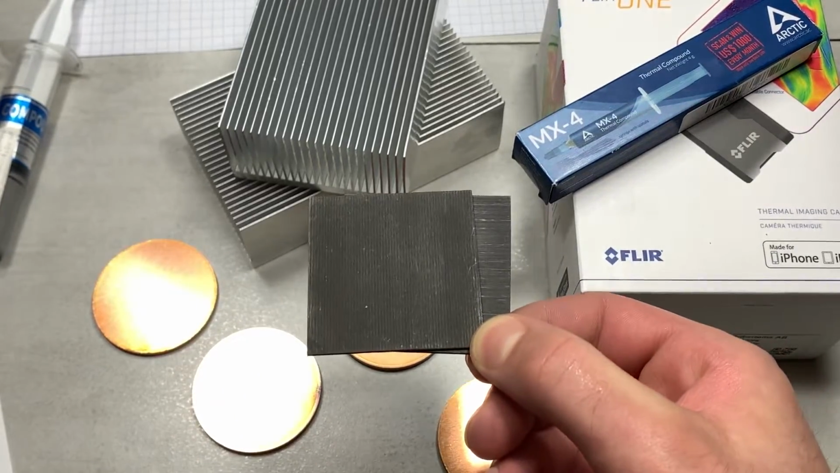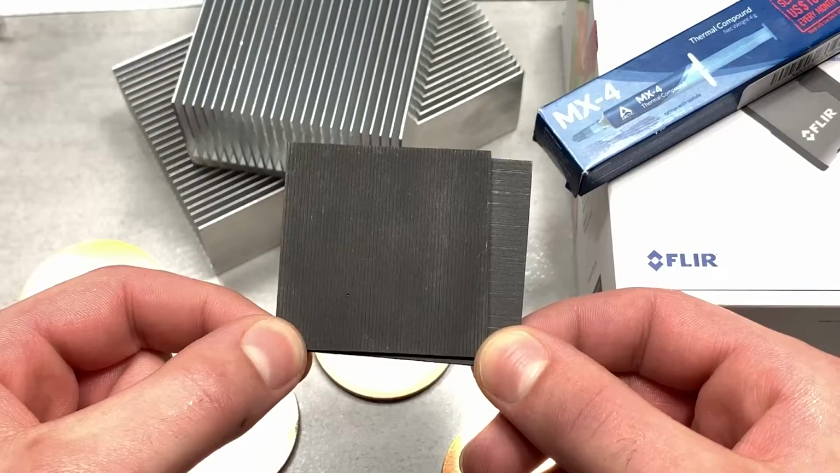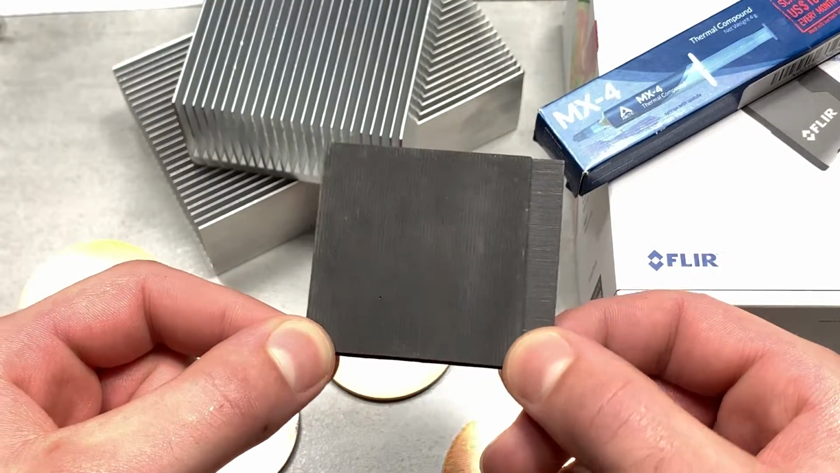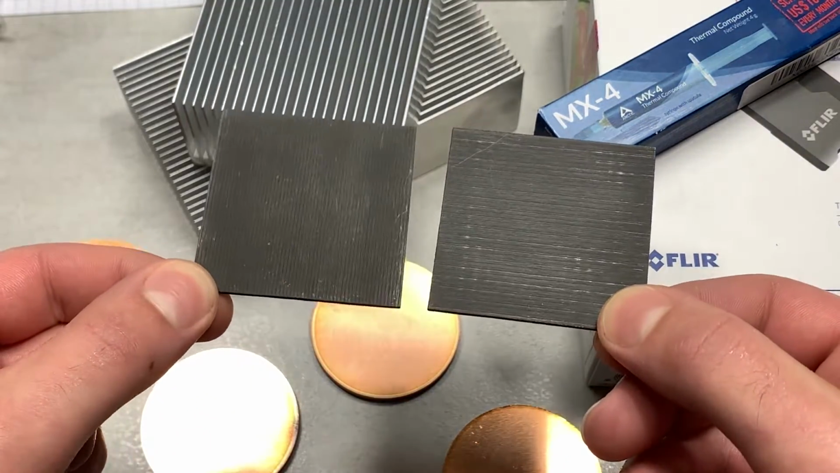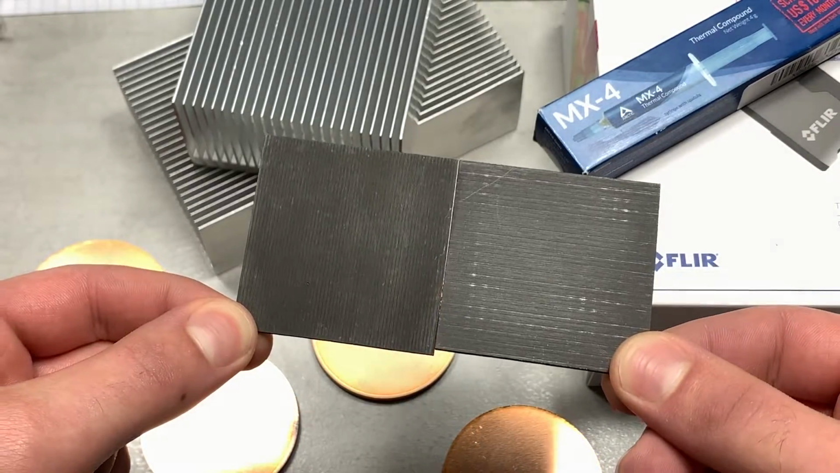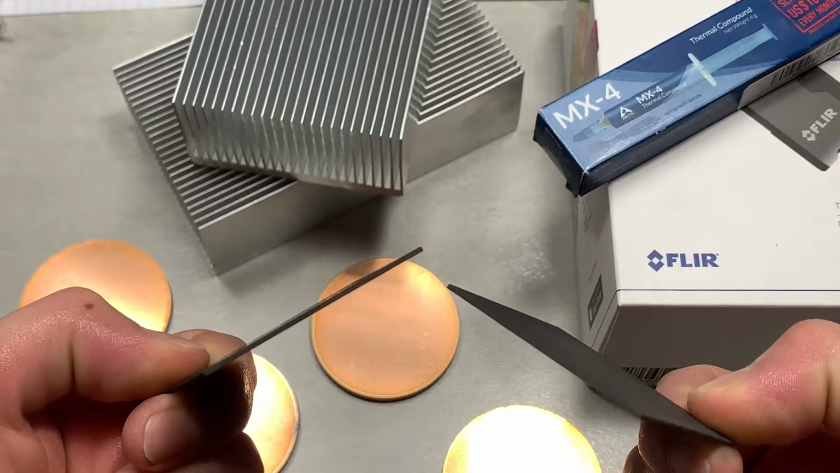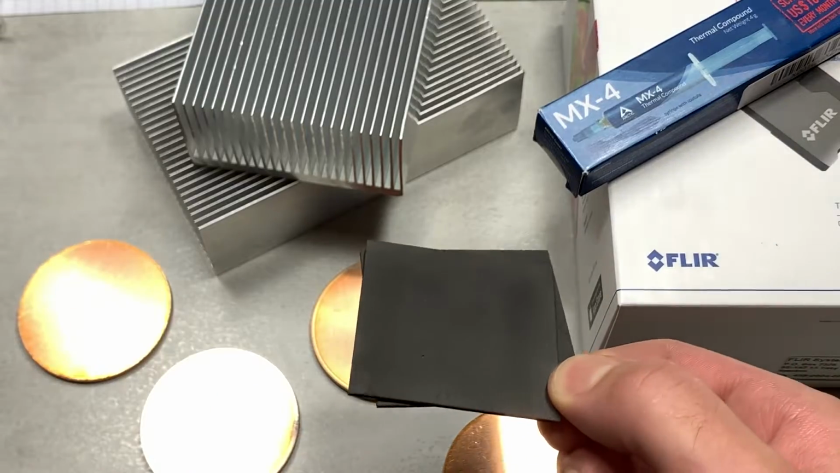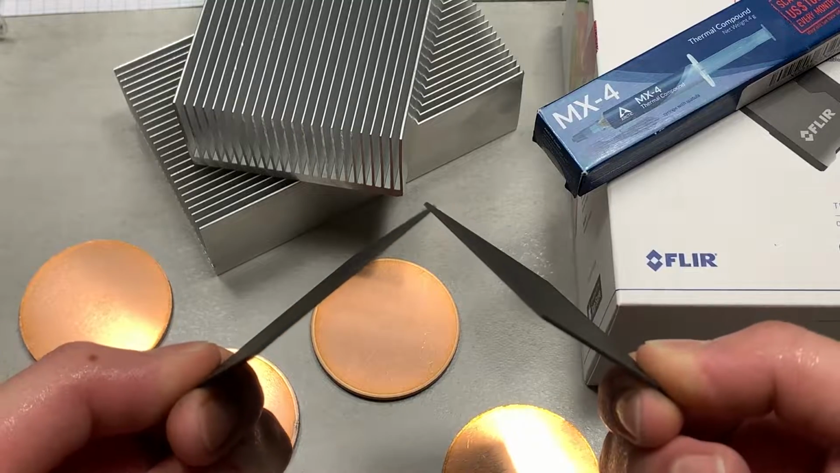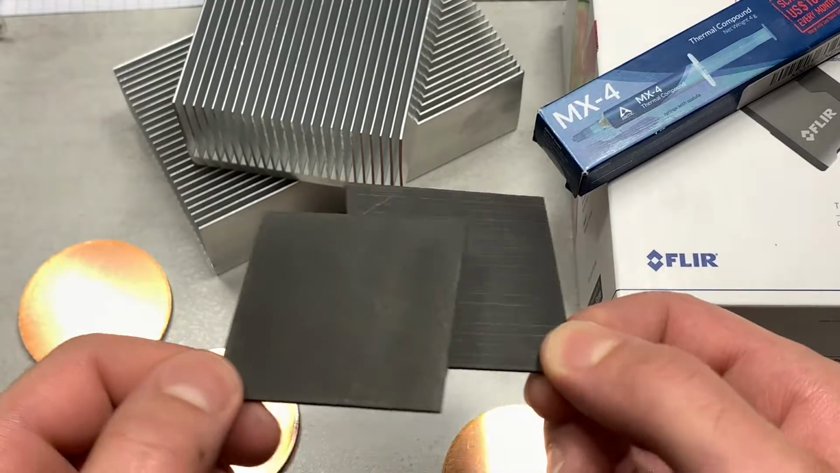That is insane. And it really explains why Formula One cars use graphite composite brake pads, because that is an insane amount of thermal conductivity. 2,000 watts per meter Kelvin compared to 398 for copper. That is crazy. And that's why graphene is going to be such a cool material once it's mass producible at a cheap scale, because you can get the same or even higher thermal conductivities using a single atom thick sheet.